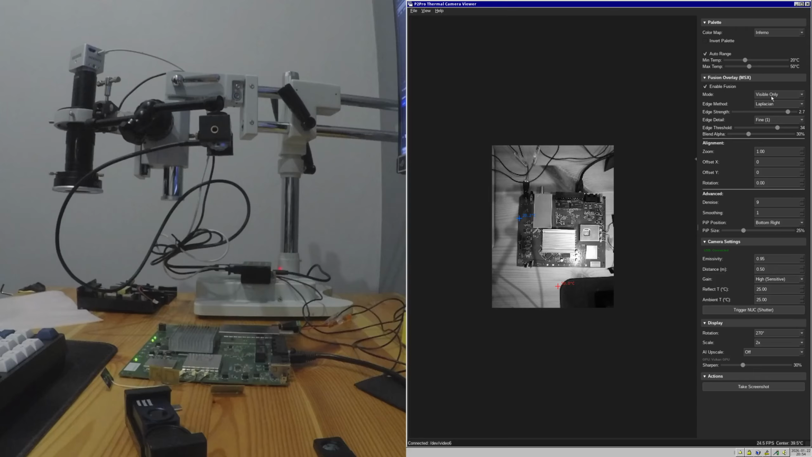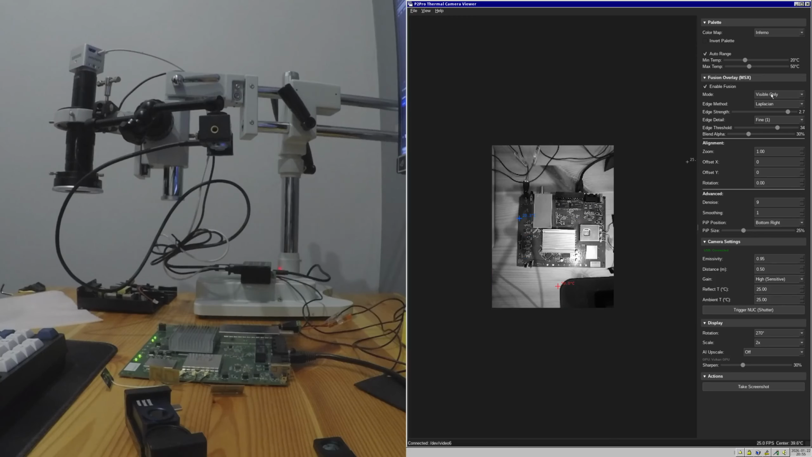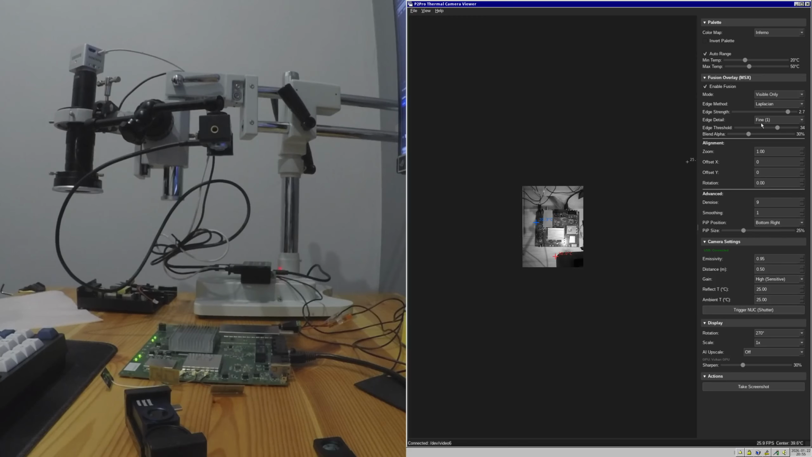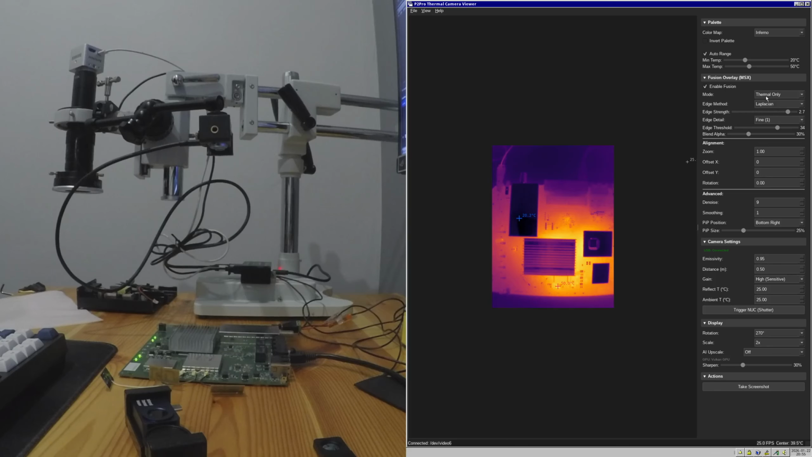you can see that it doesn't really help too much. If I start switching between the thermal and the visible one, you can also see that the visible one looks to be zoomed out, while the thermal one is zoomed in, so you cannot really put them together without some adjustments.